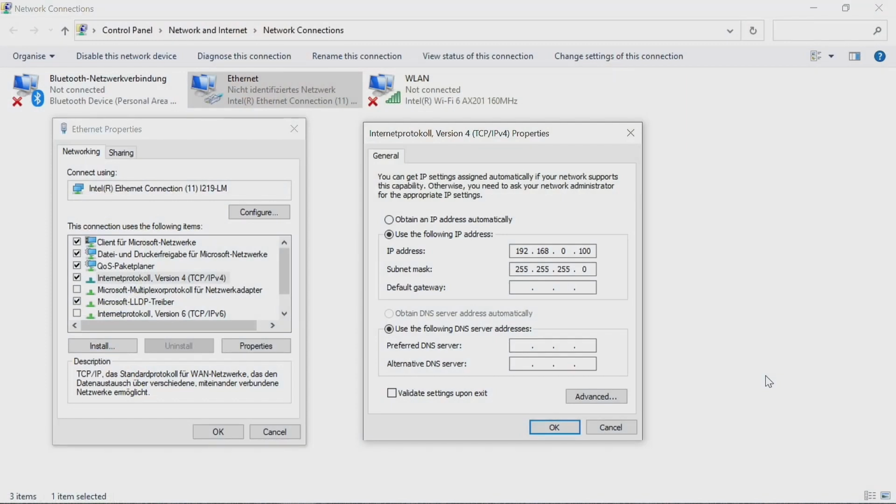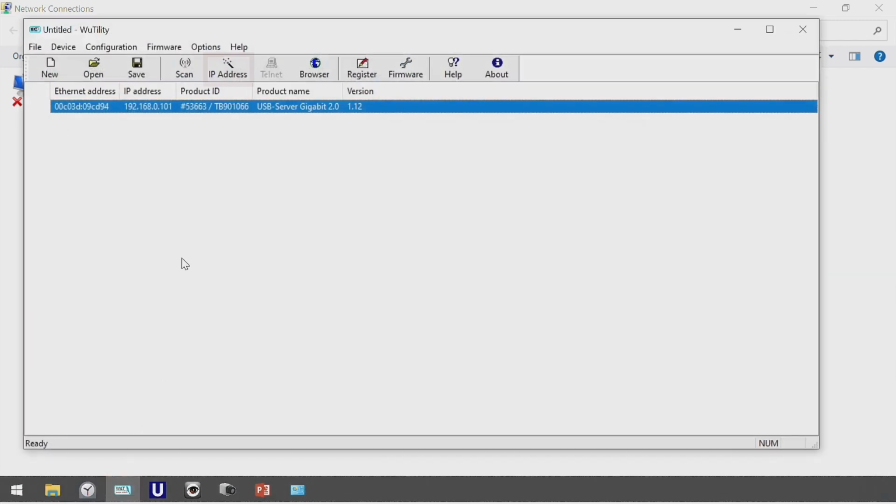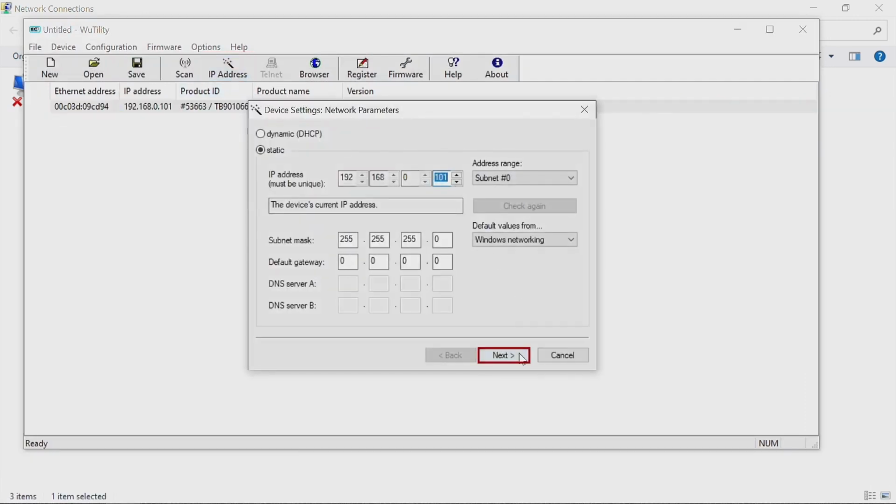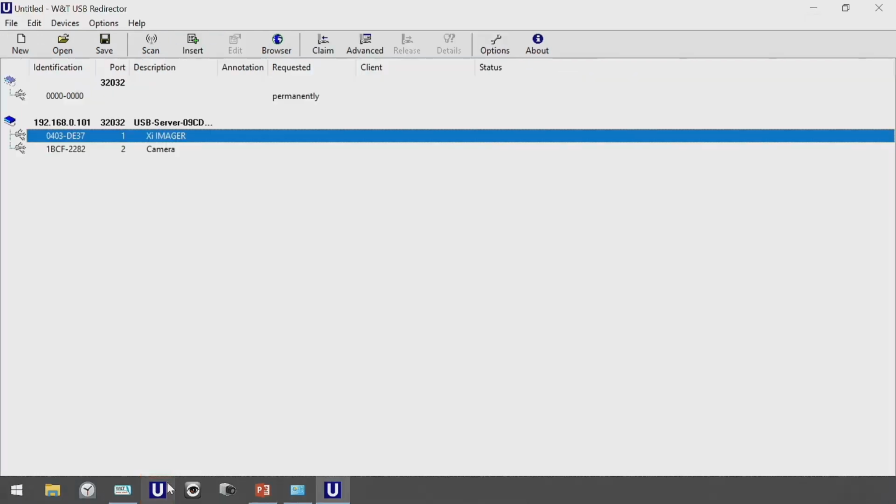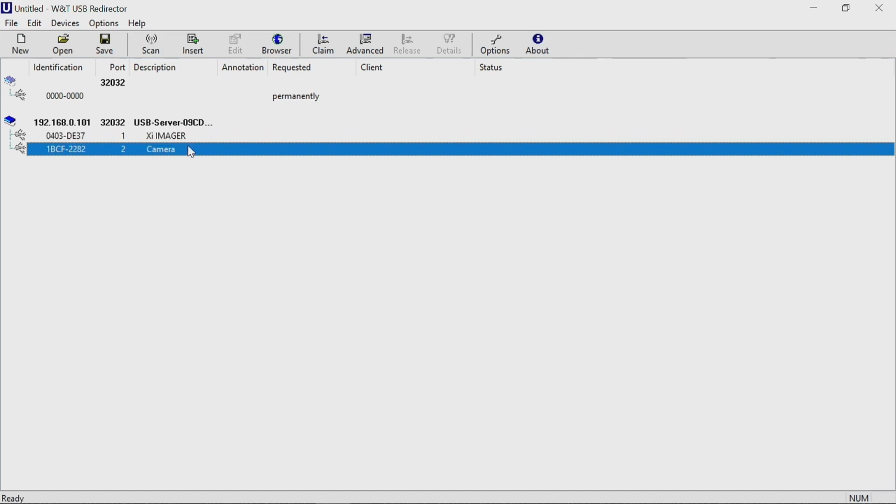Open the Network and Sharing Center on the PC to set a static IP address, for example 192.168.0.100. Open the software vUtility to set the IP address for the USB server. Now you can open the software USB Redirector. The USB server with both connected cameras, the XI400 infrared camera and the visual camera, are now recognized.